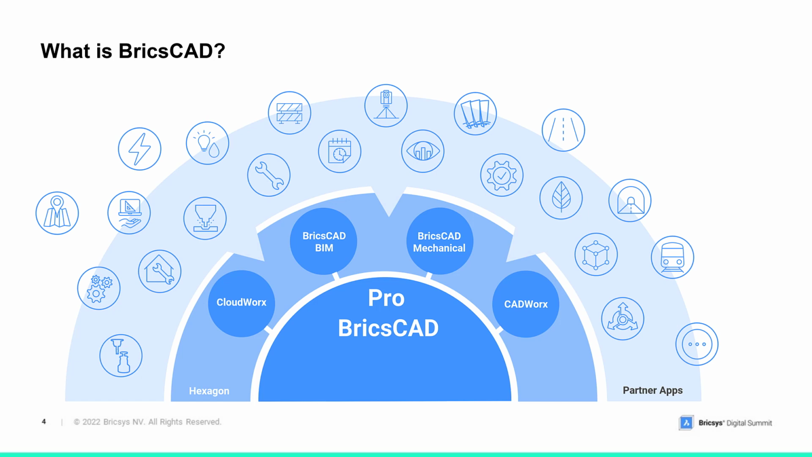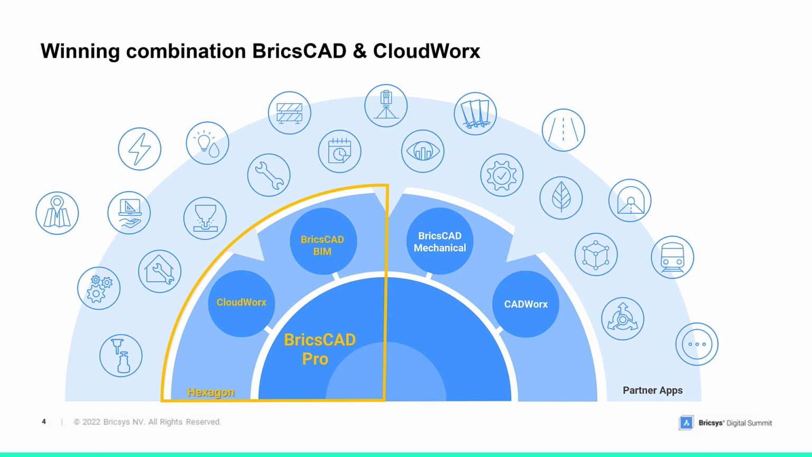And for those with just straightforward 2D drafting needs, BricsCAD Lite is a cost-effective product, providing many of the 2D features found within Pro, ideal where access to partner apps isn't required and where there's a need for more fundamental 2D work, such as accessing and modifying existing 2D drawings. Now, in this session, we'll focus on BricsCAD Pro, BricsCAD BIM, in combination with Leica CloudWorx.